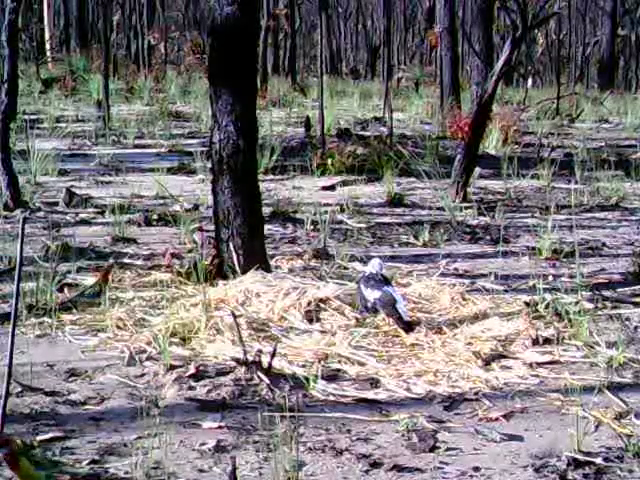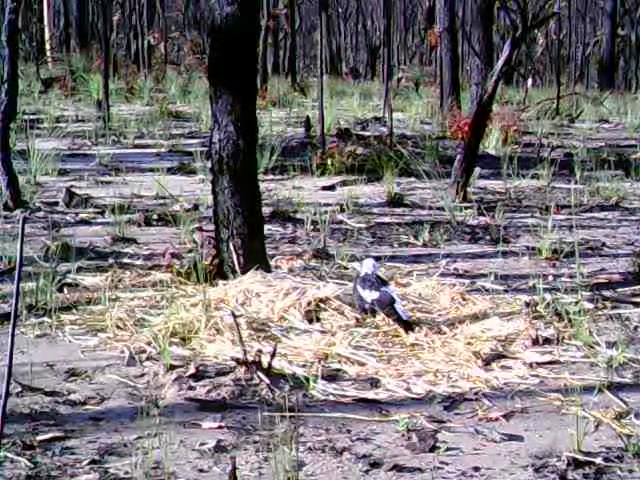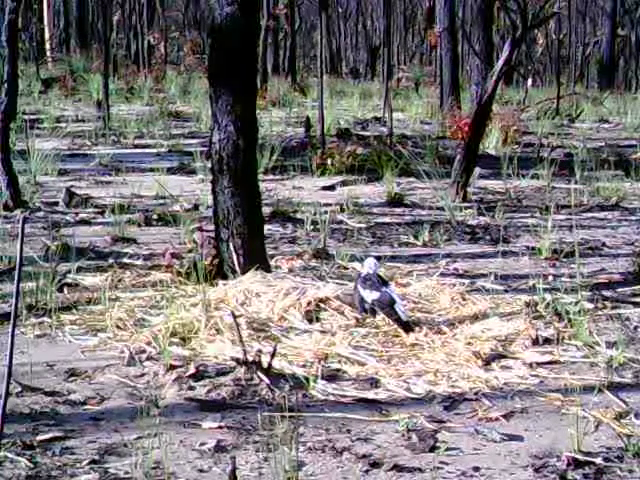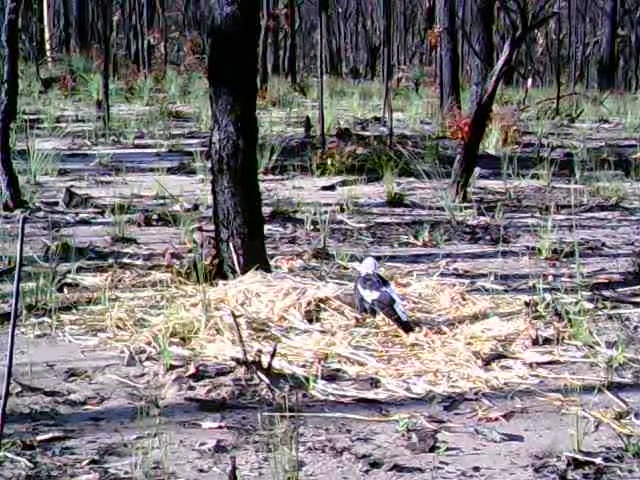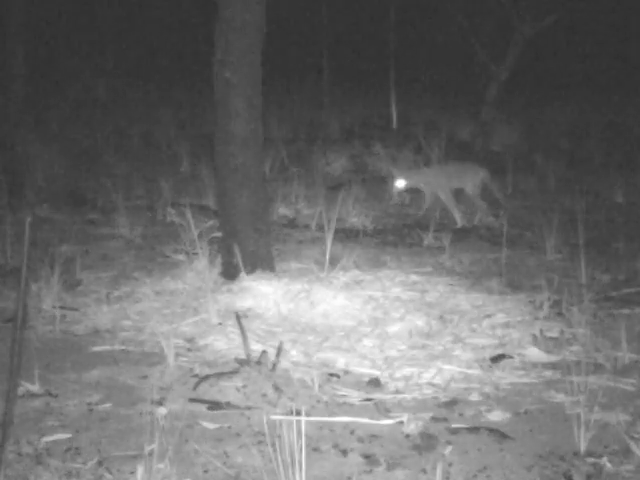So here you've got a magpie, that's the black and white bird, and you've got some eastern rosellas, which are the coloured birds. Obviously they've been spooked by something and flown off. And you've got a magpie left there just looking for food. It's probably more looking for insects that might be in the pile there.